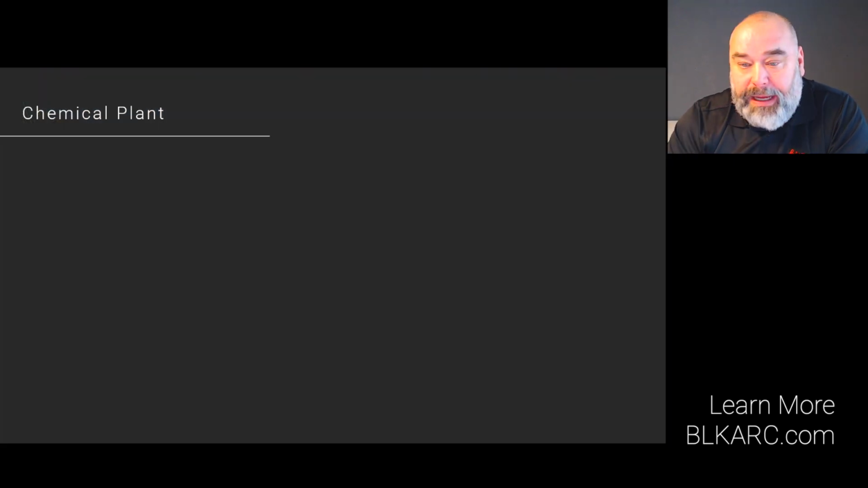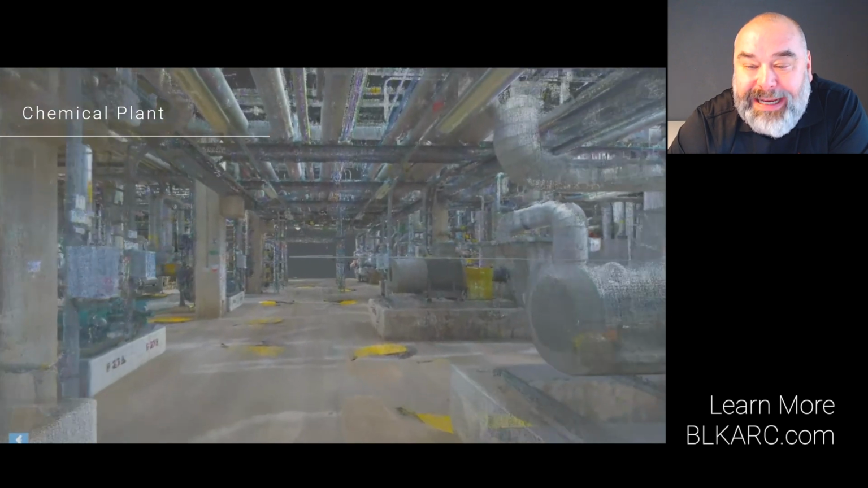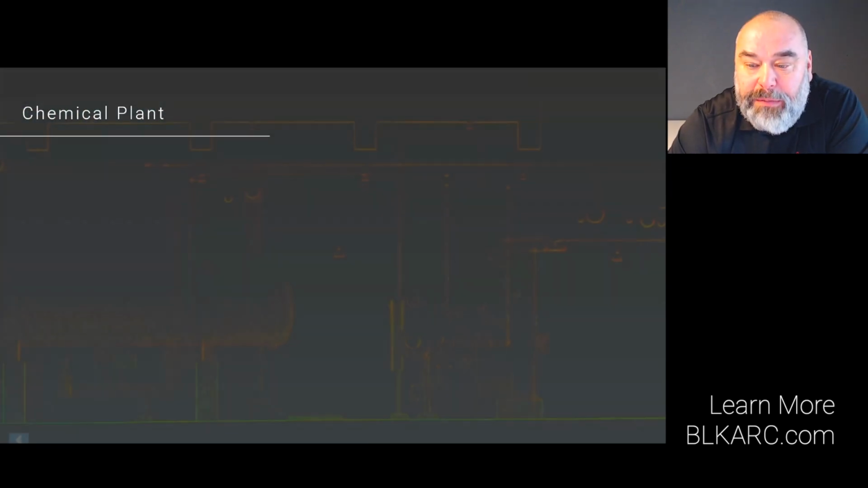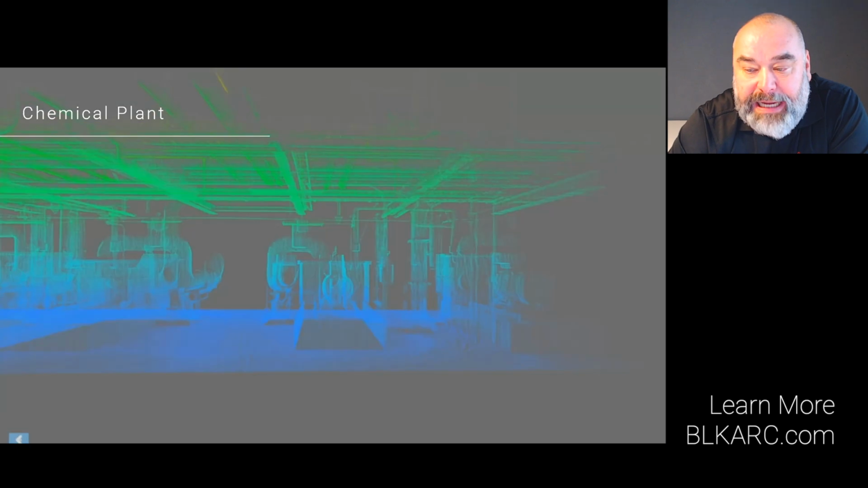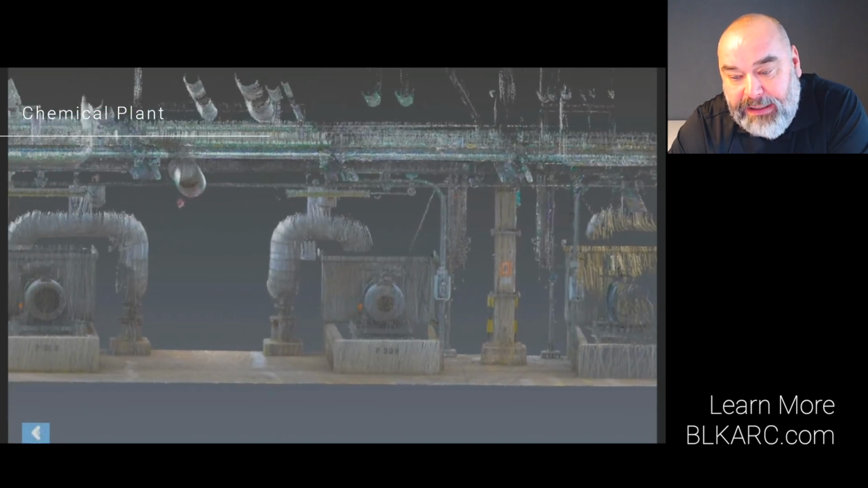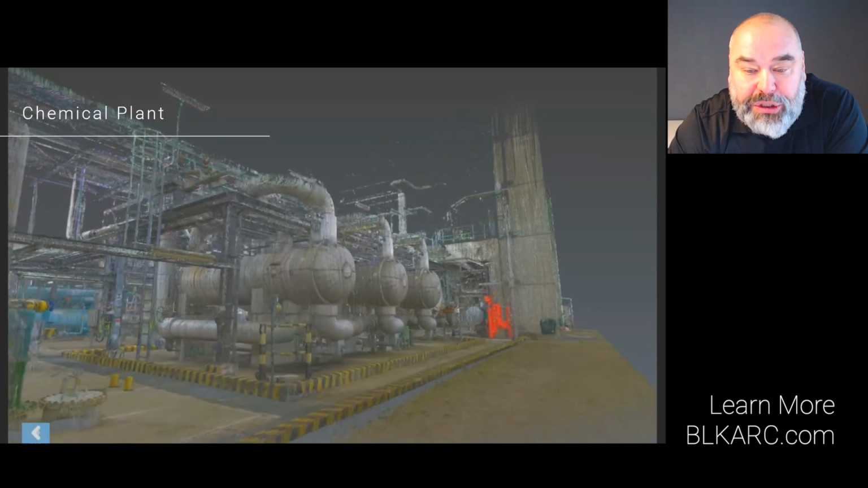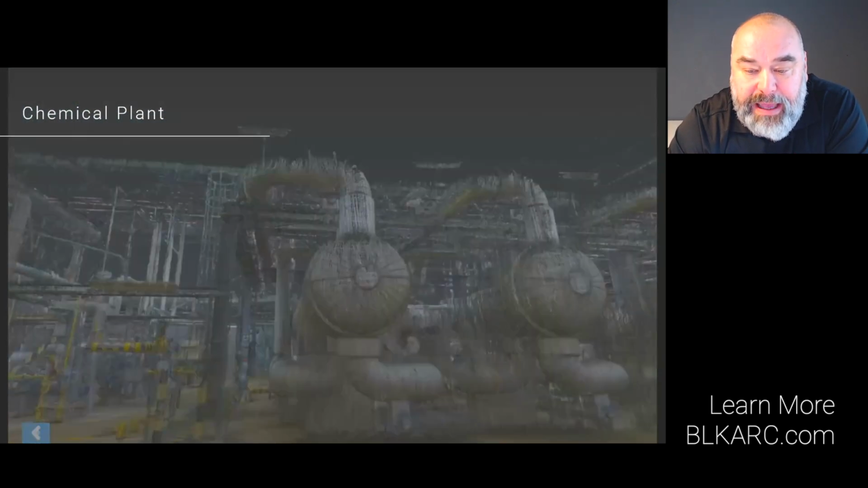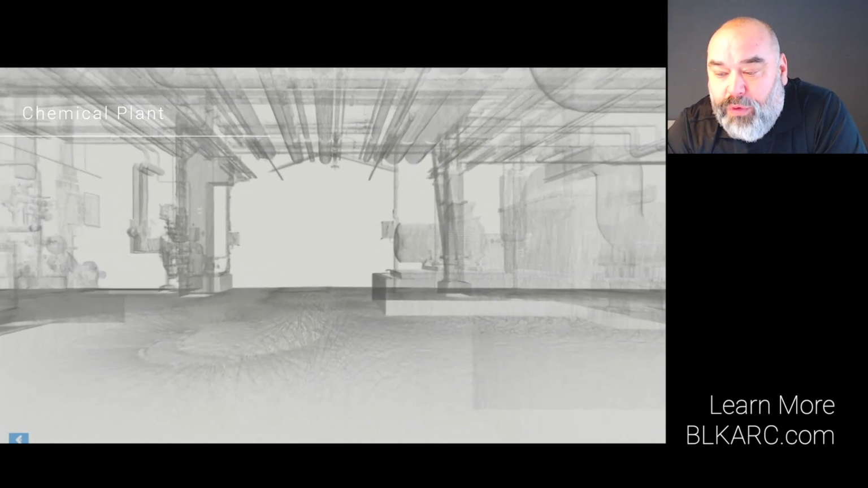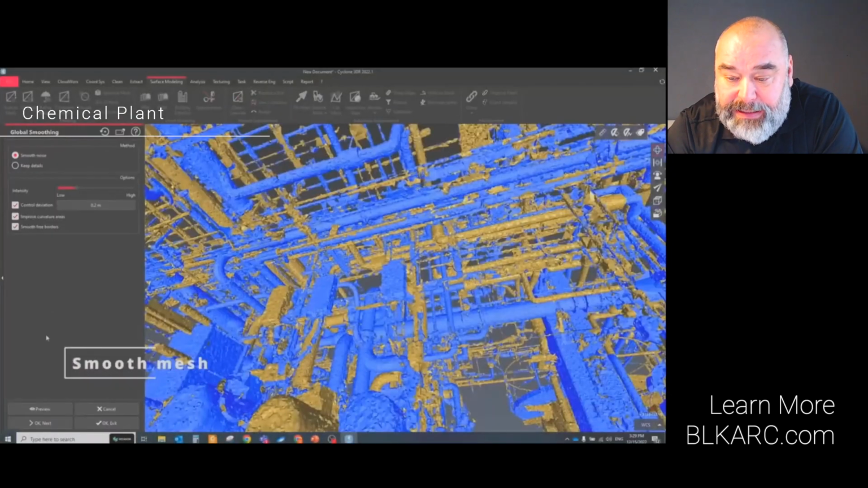This video now showcases a point cloud autonomously captured in a chemical plant, highlighting the exceptional level of detail achievable with the BLK ARC. The scanner reveals features ranging from concrete pillars and tanks to ceiling installations, building foundations, and much more. Scanning is equally effective indoors and outdoors. However, it's worth noting that rain can affect the quality of scans.